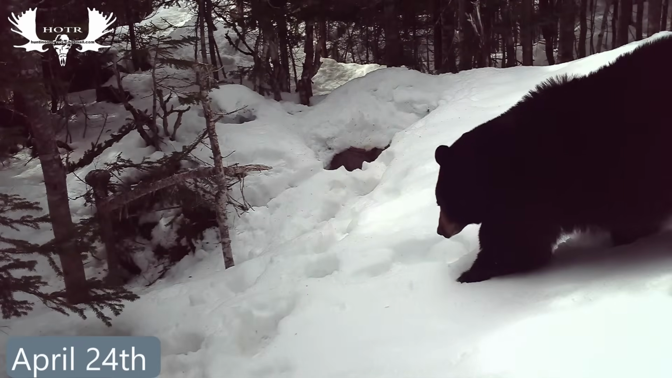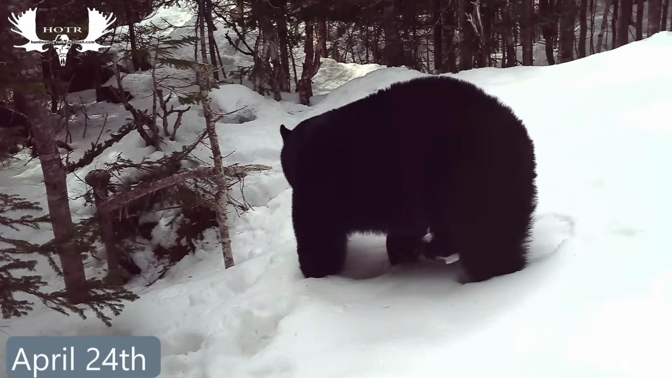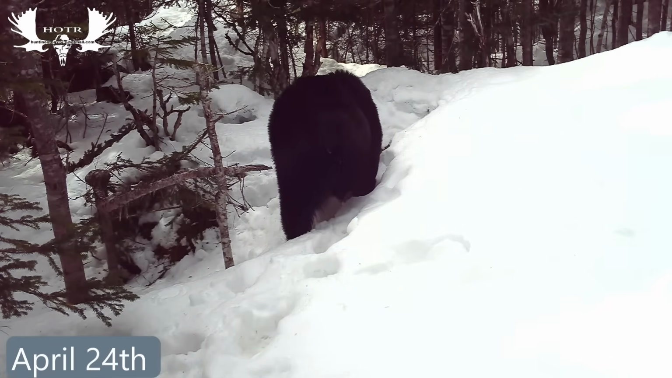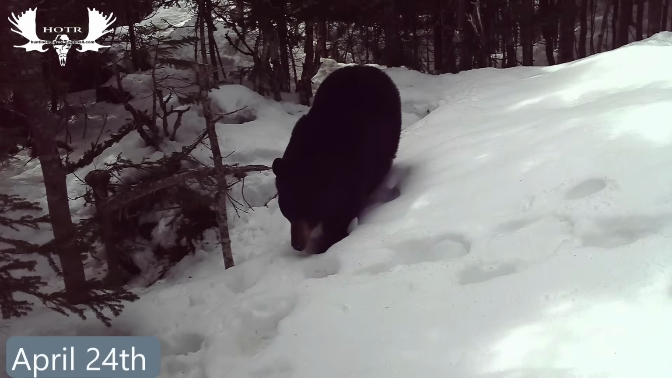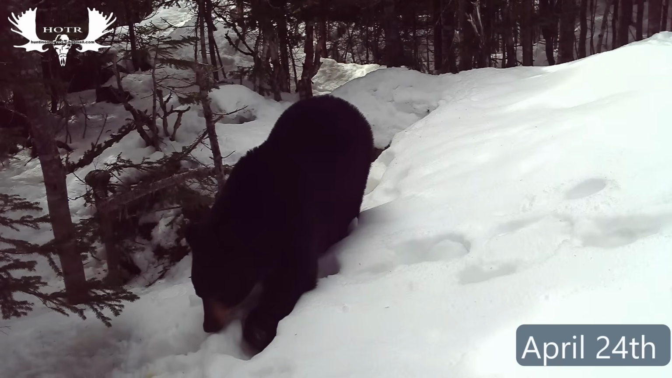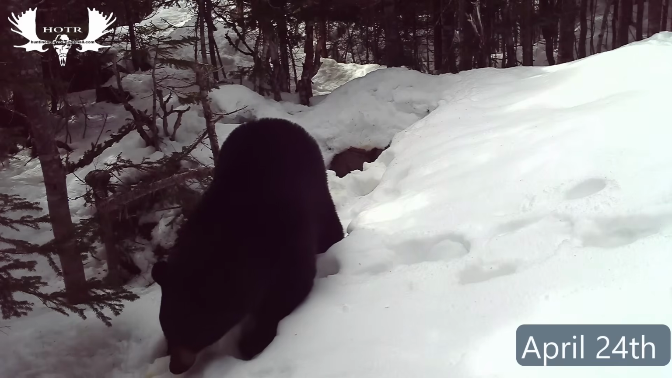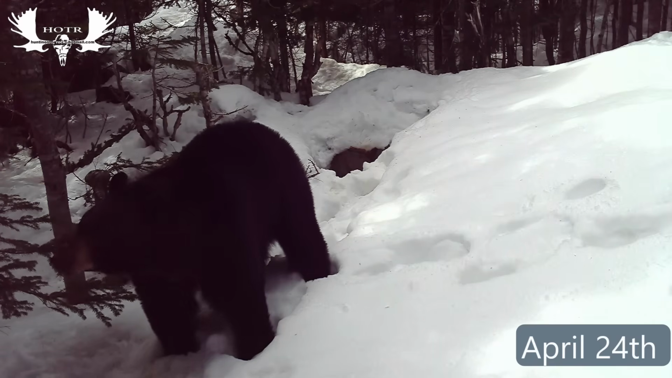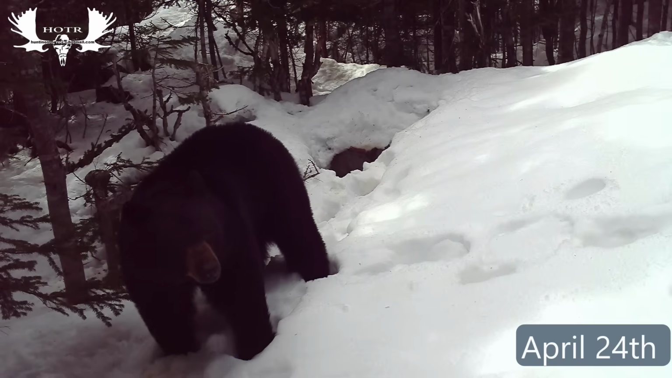The very next day, he came rolling back again and made his way back toward his den. And just like days before, he was doing a lot of smelling. I don't know what he was trying to smell, but he was just going around with his nose on the ground constantly, smelling the bushes and the trees and the snow. And actually eating a little bit of snow every now and then.